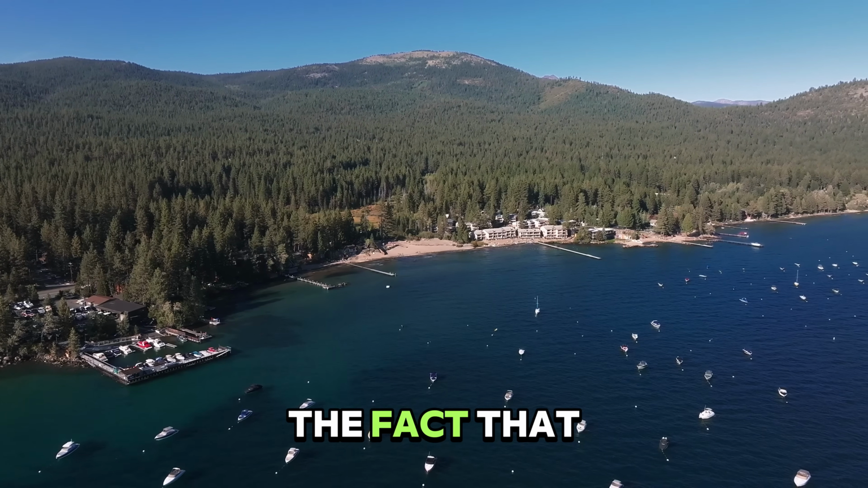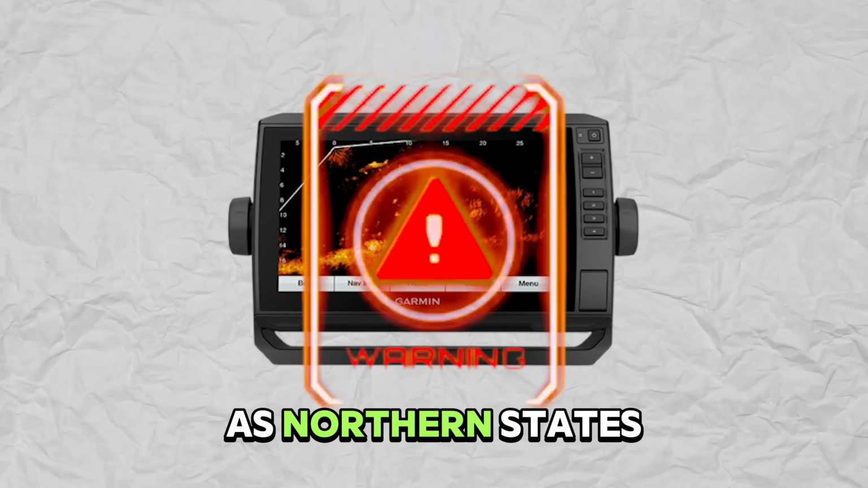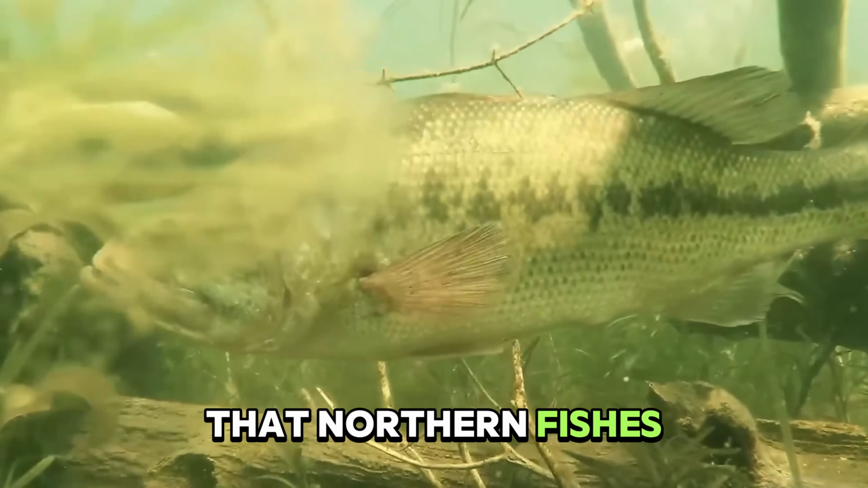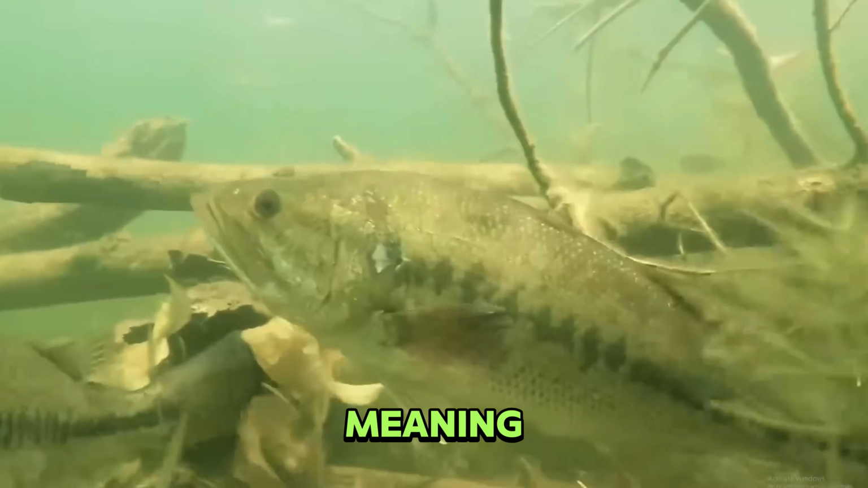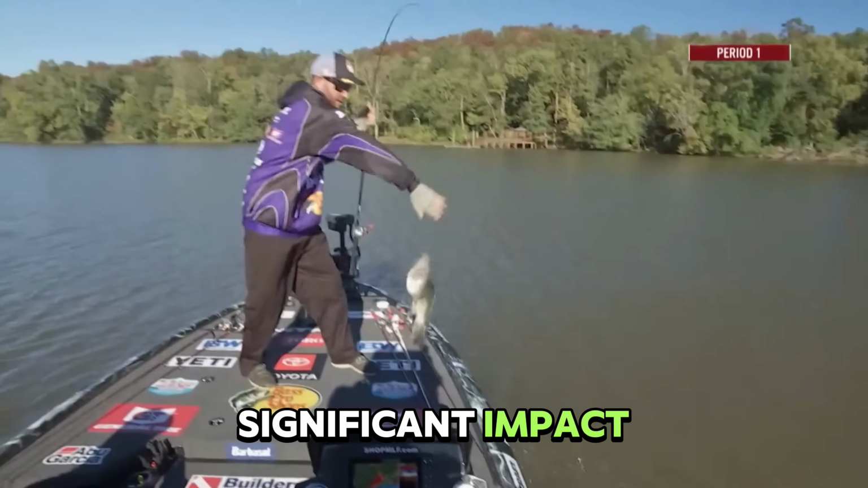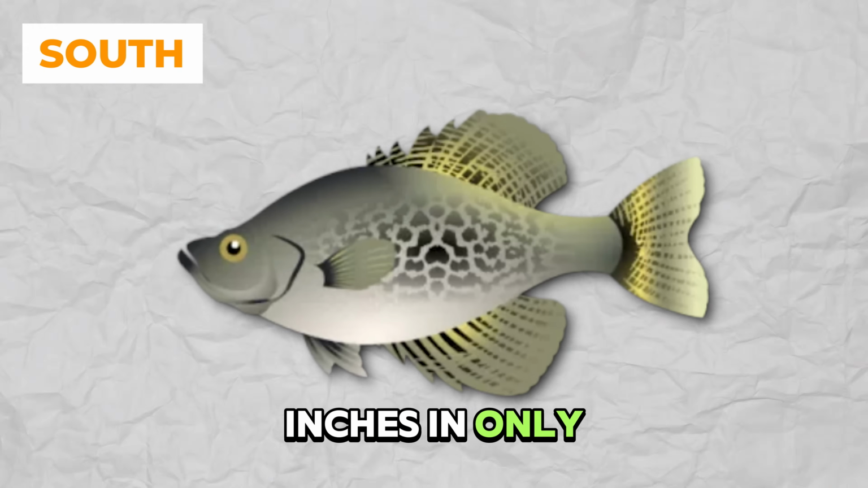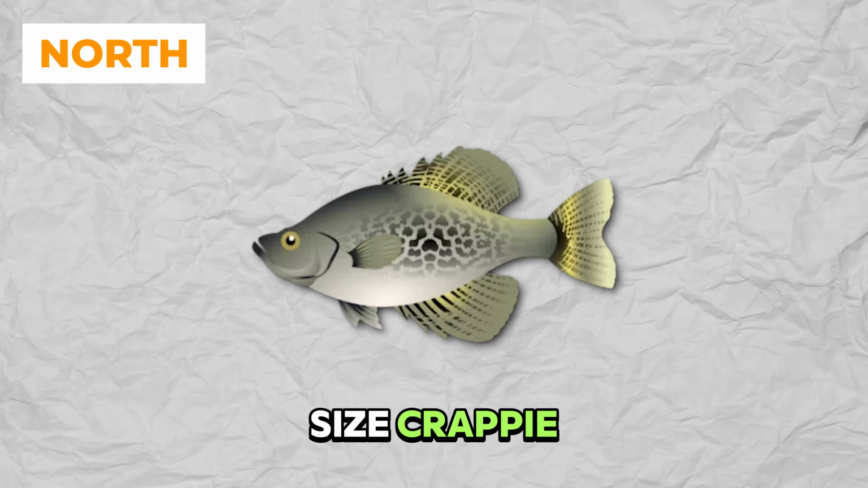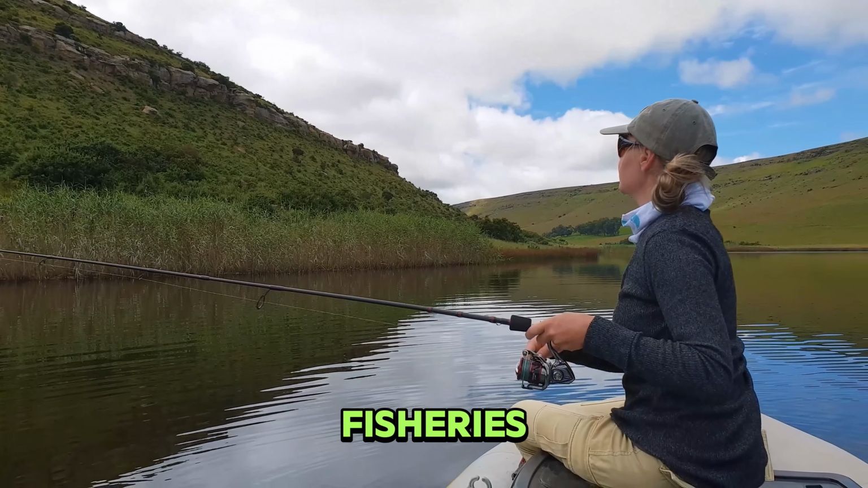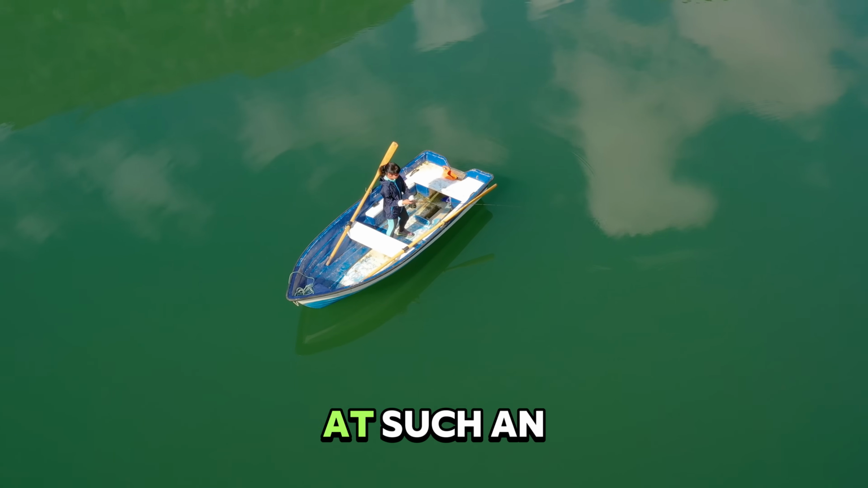Keith also expresses the fact that biologists all around the country are concerned and see Livescope as a nationwide problem. In northern states, the issue of growth overfishing is further complicated by the fact that northern fish just grow a lot slower than in the south, meaning that fishing pressure from these live-scoping technologies can have even more of a significant impact on northern fisheries, given the fact that fish like crappie in the south may grow 10 inches in only 3 years, while in the north, that same size crappie may take more than twice as long to grow to the same size. This basically means that northern fisheries will not be able to recover as quickly from larger breeding size fish being removed from the environment at such an alarming rate.